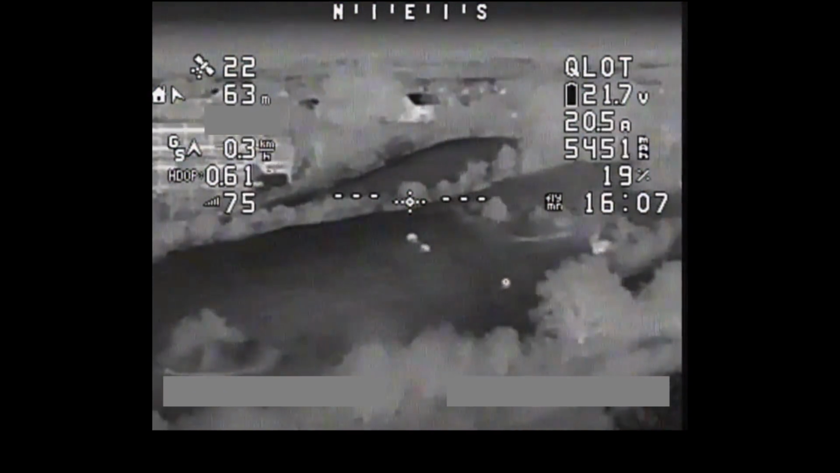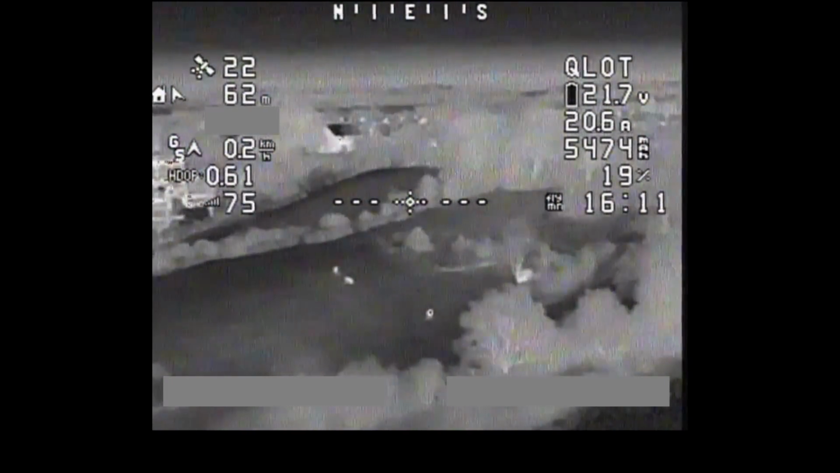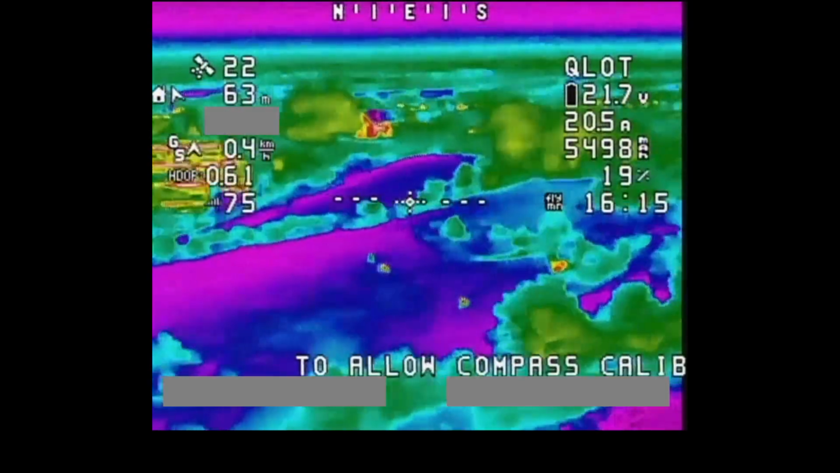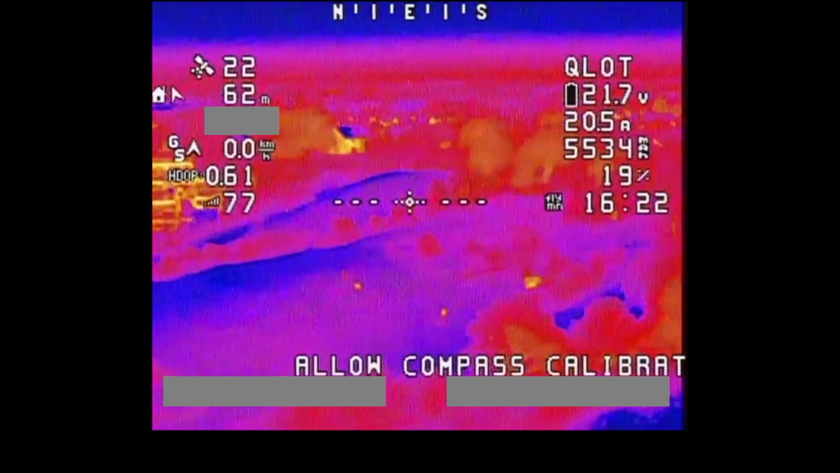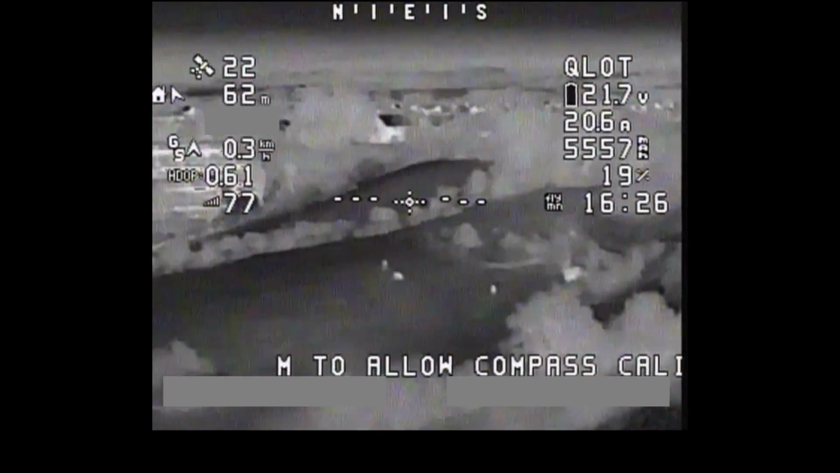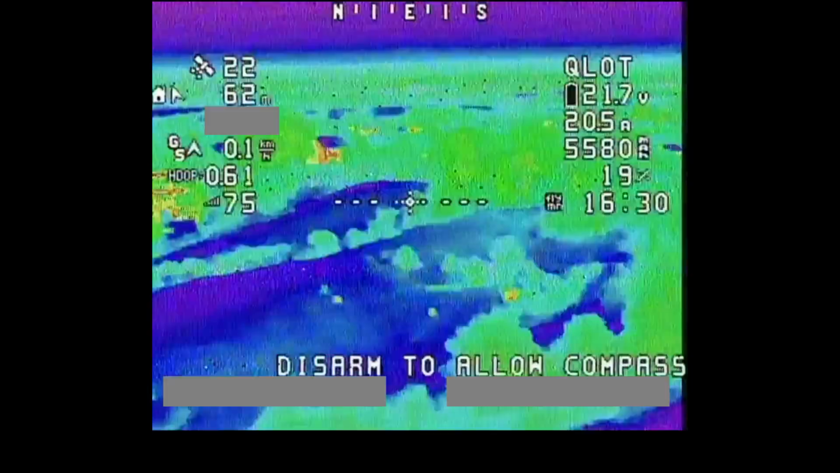So that's interesting. This is the standard black and white mode. You can clearly see animals there. Go back to the colour mode. Well, actually, yeah, you can see them there as well. But in the black and white mode, they actually stand out so much clearer, don't they? I'd argue the black and white mode actually does a better job of picking out distant animals than this colour mode. Let's cycle through a few colour modes.